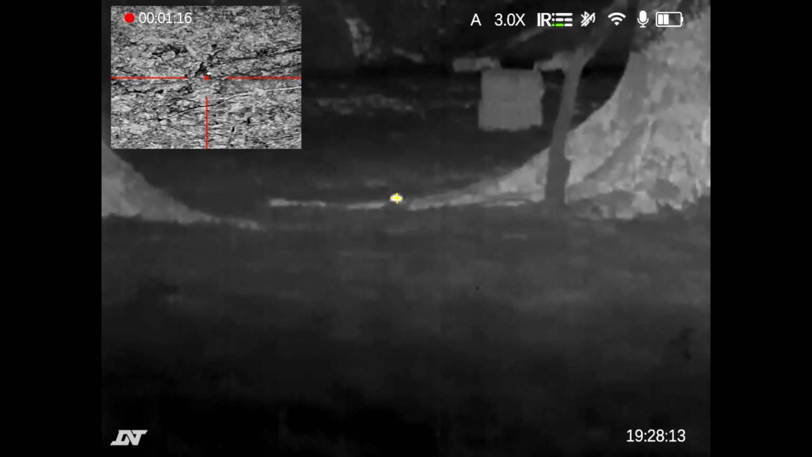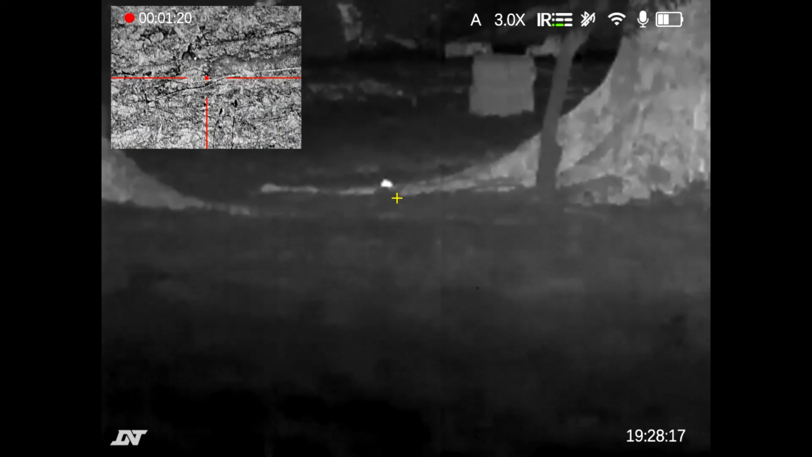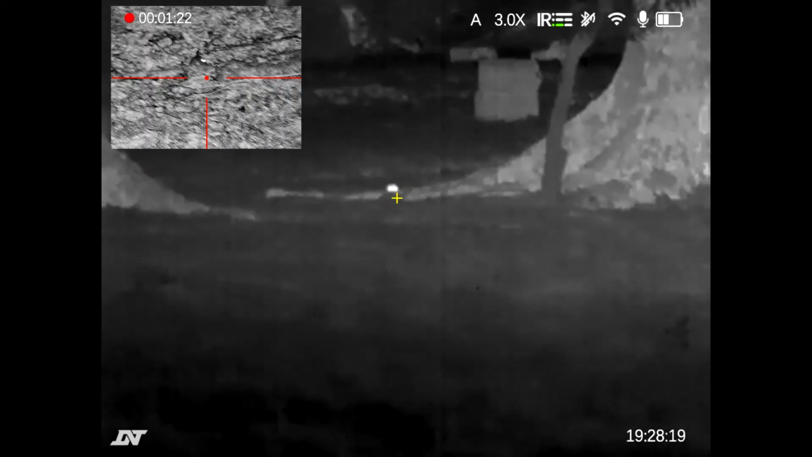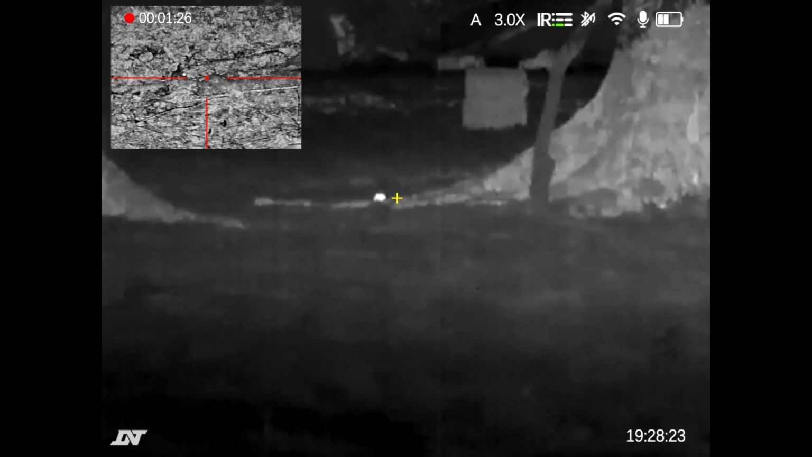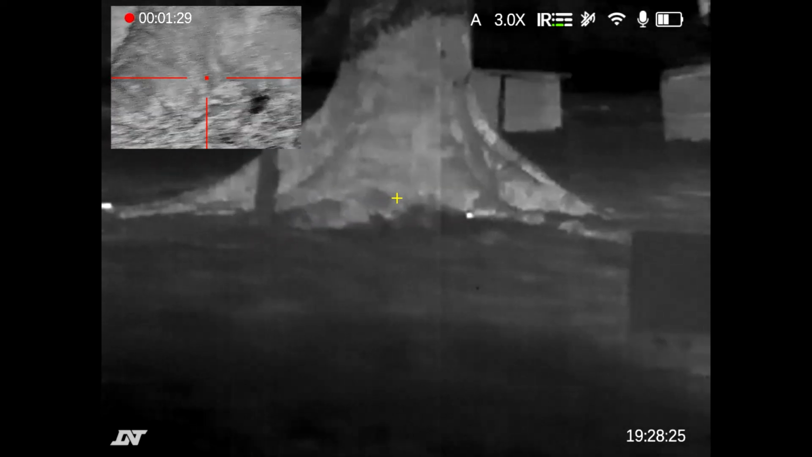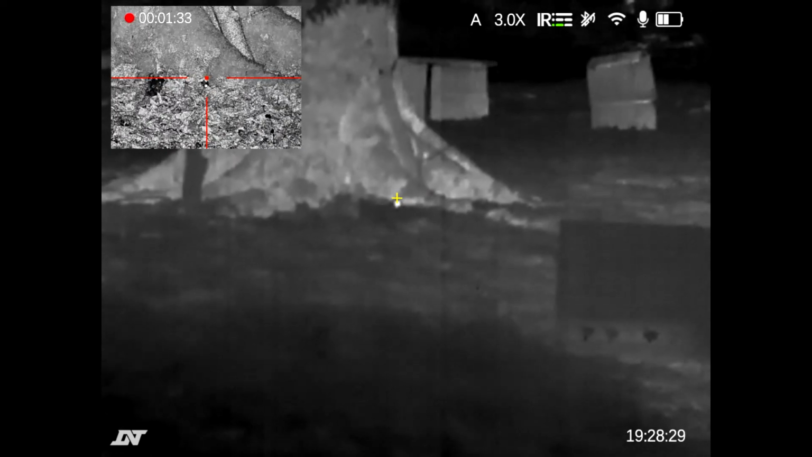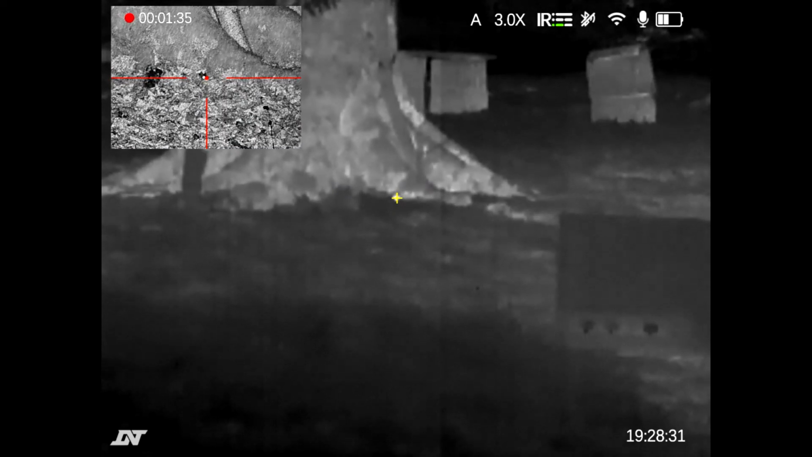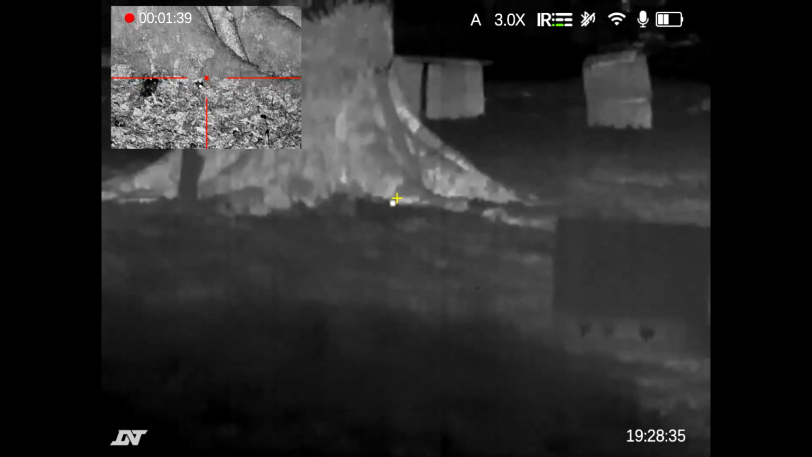So this is the DNT ThermNight TNC225R, and the 225 is 256 by 192 thermal and a 25mm objective lens. There's the mouse. That's tiny eye shine, tiny mouse, but you can clearly see it in the thermal.